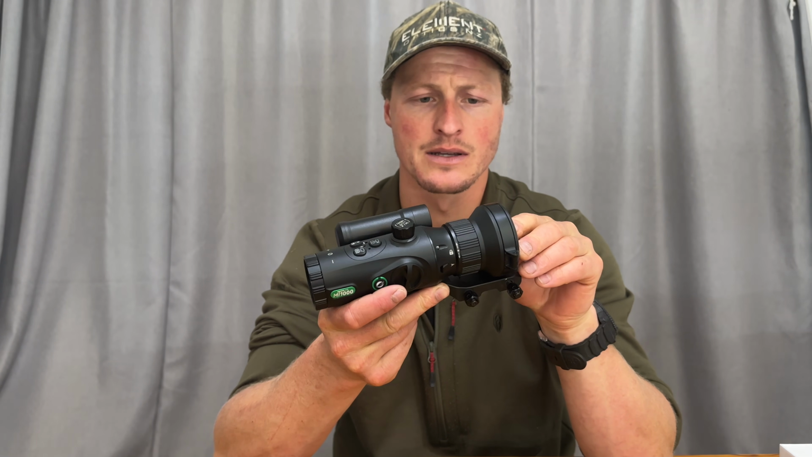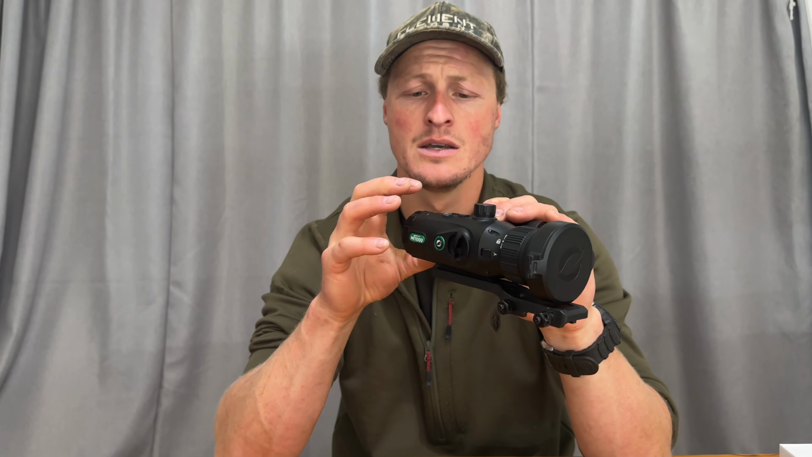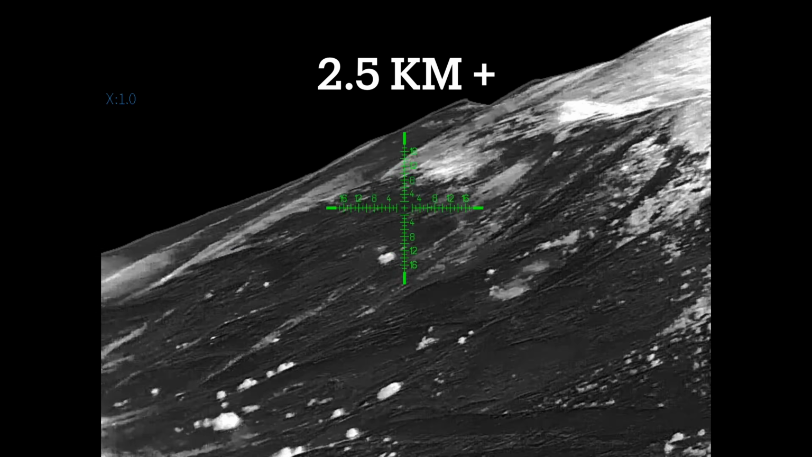Really enjoyed using it. It is definitely a different type of feel. You can tell the technology in these comparing with others. There is a different viewing experience, so it is a little bit different to others. It's sort of hard to describe, but I'll put in, obviously roll the footage in here, and you can see just how clear it is.